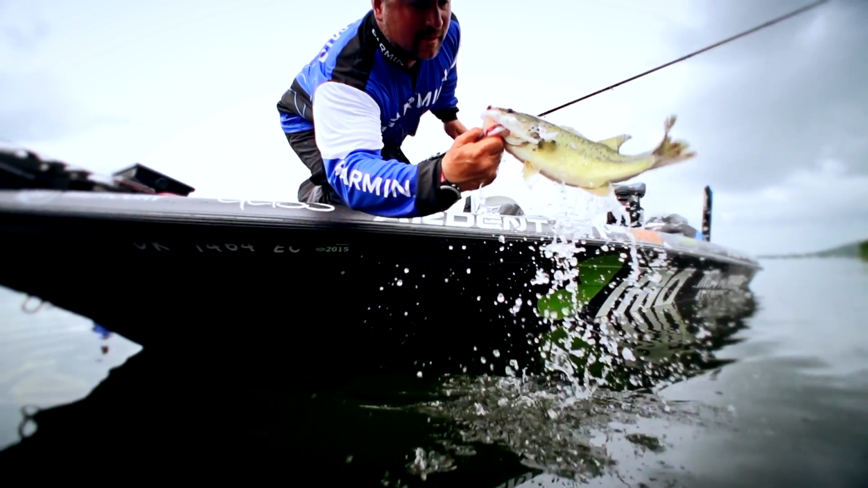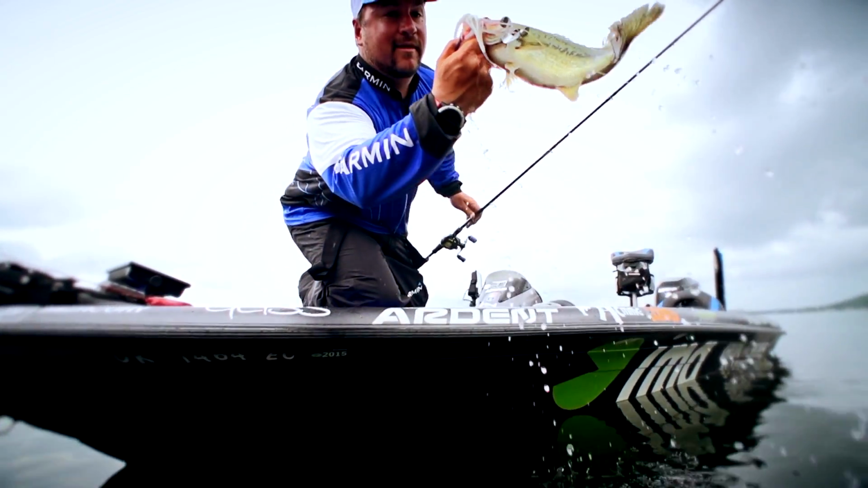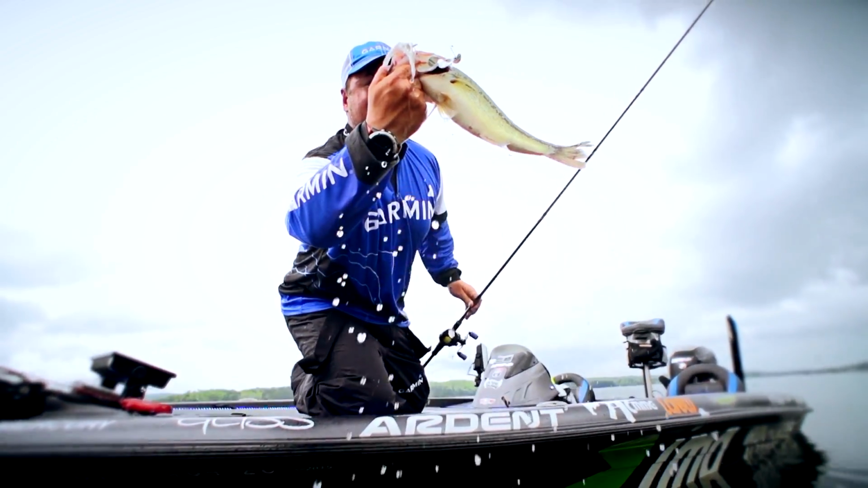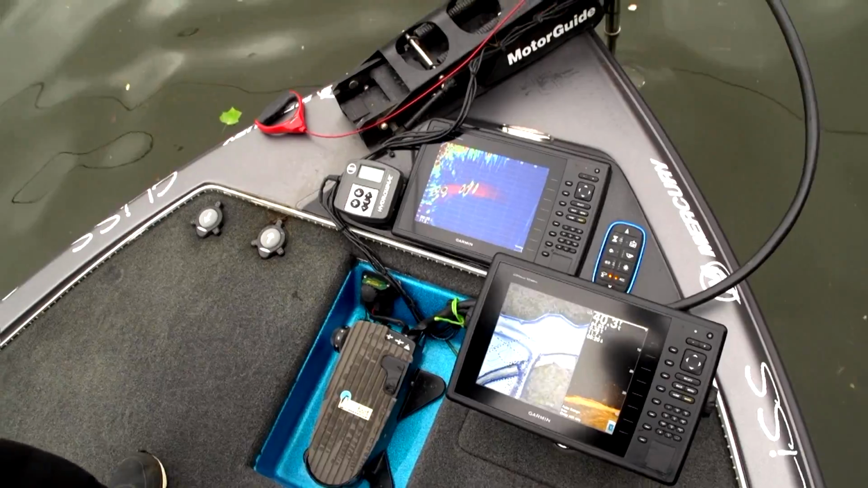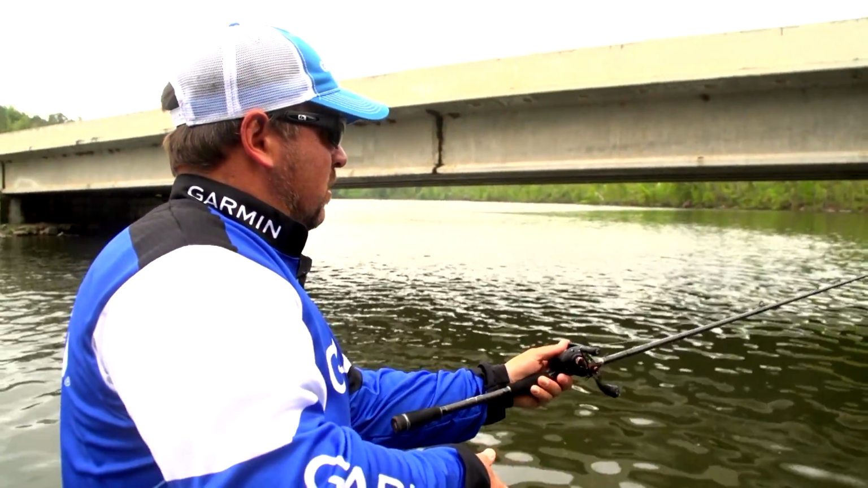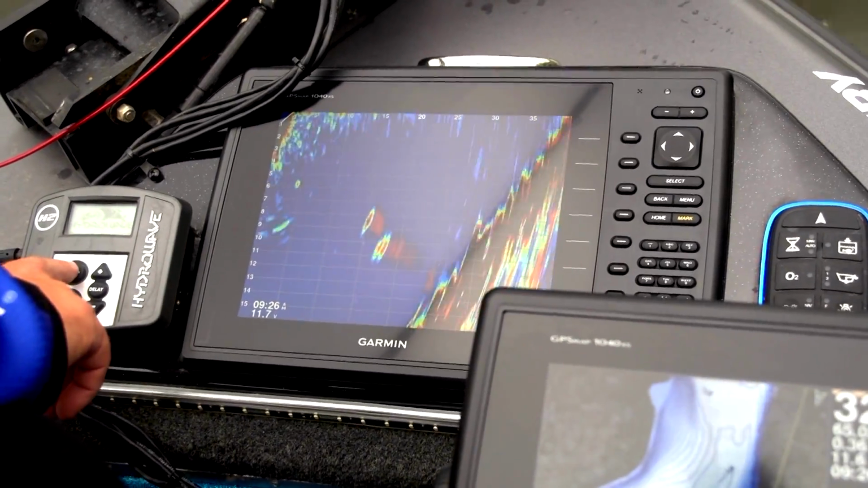I mean, it makes fishing so much easier when you go to a new body of water for the first time, because now you can really identify with the bass, figure out where they're feeding, what depth they're at, and really learn how they're reacting to your lure.